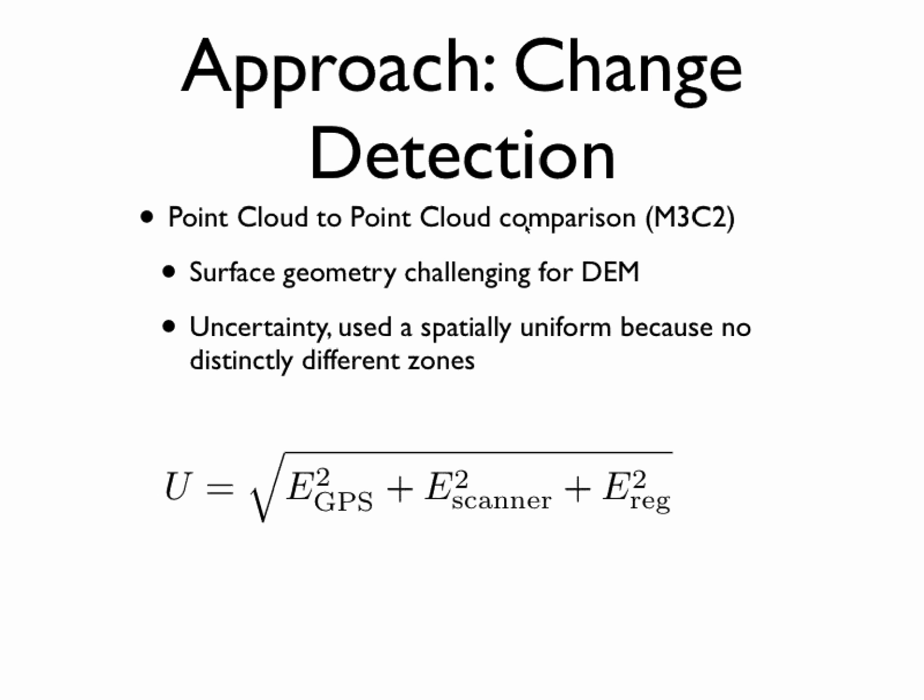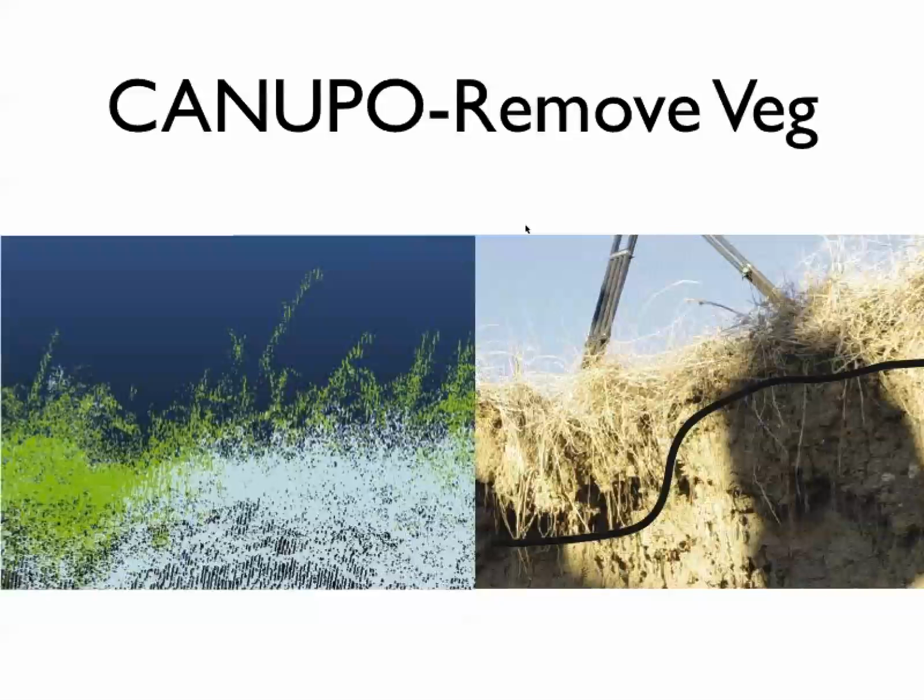I also used a spatially uniform approach to uncertainty, because unlike a watershed with different slopes and rocky and not rocky areas, this was pretty uniform everywhere. So there wasn't really a good reason to have a spatially distributed uncertainty. The uncertainty here was pretty easy. It was just the GPS, scanner, and registration error that set the level of uncertainty I used.